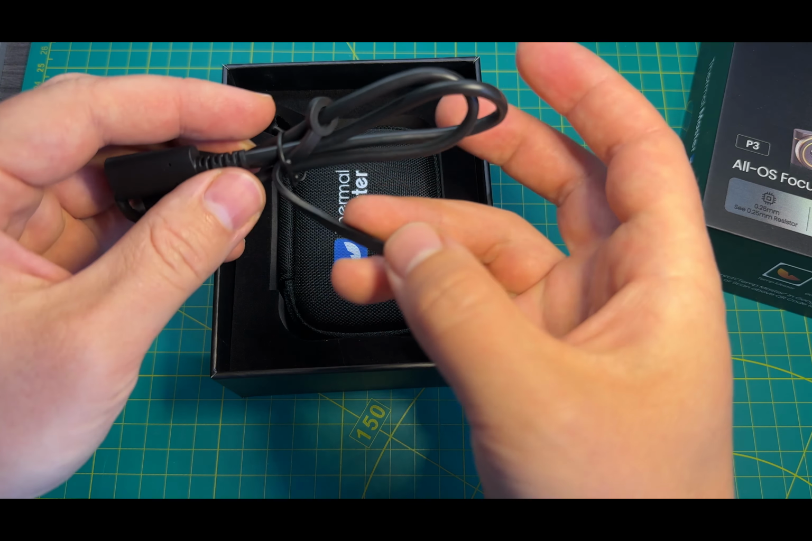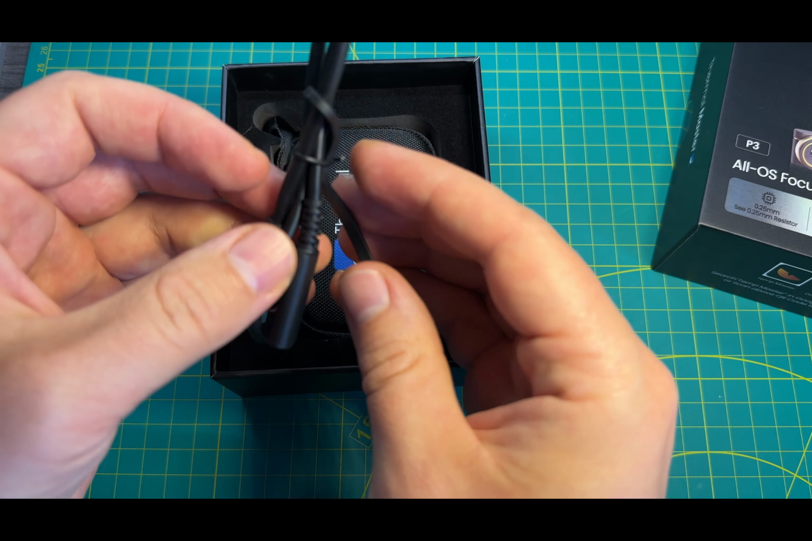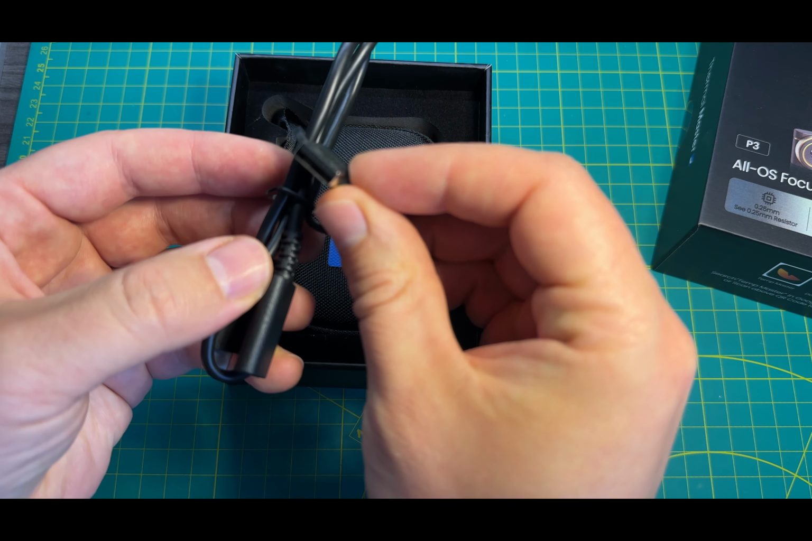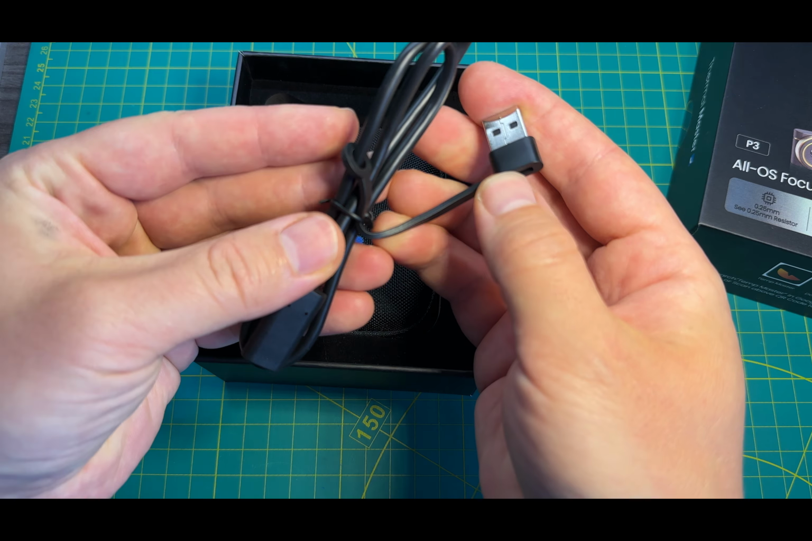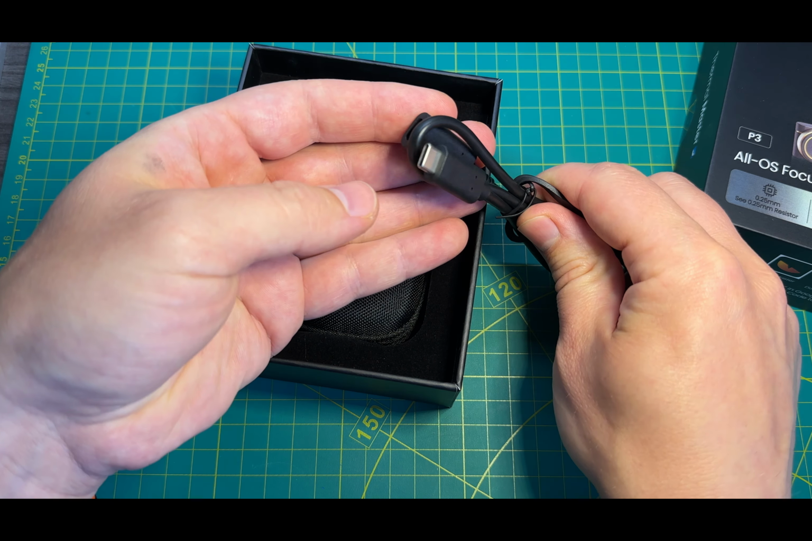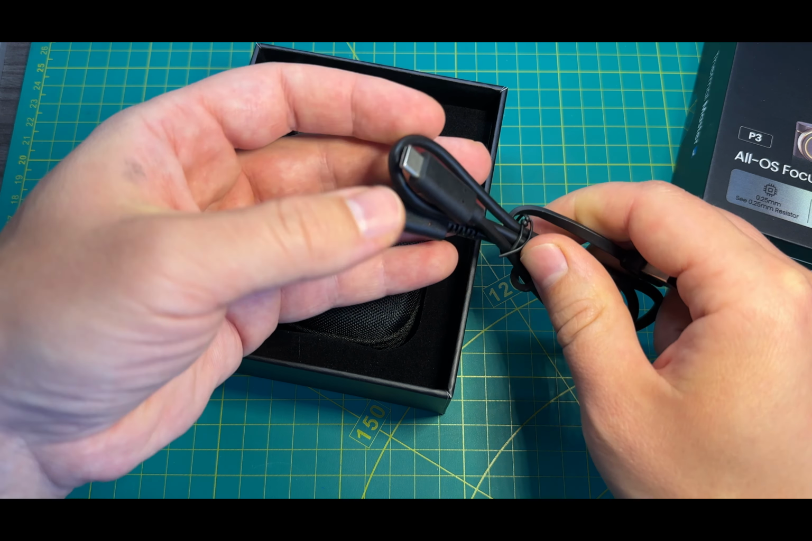P3 also comes with a few quirks that make it feel like it was rushed out the door. It technically works with a USB-C to Lightning adapter and even an extension cable at the same time, which is funny because the older P2 flat out refused that setup. So small victory, I guess.